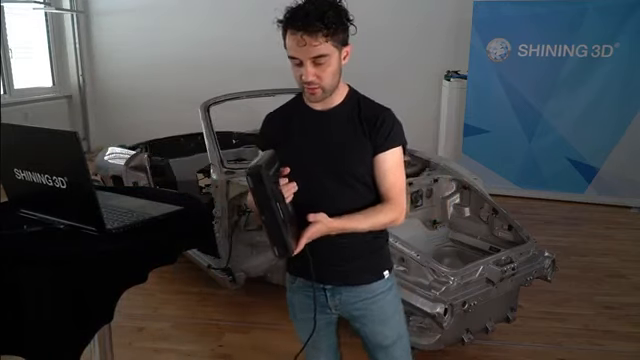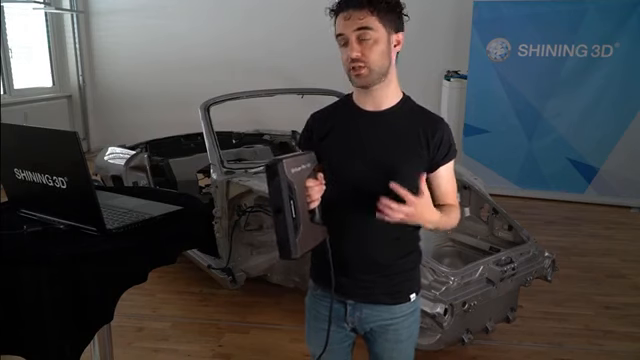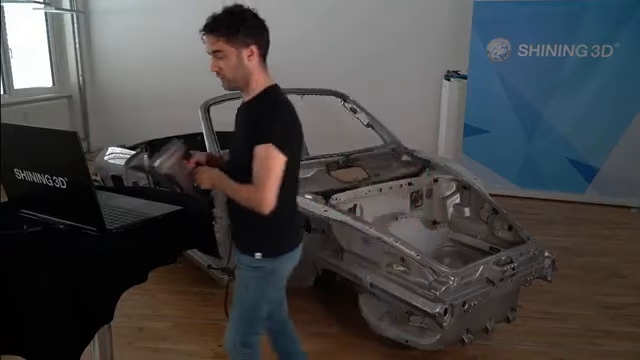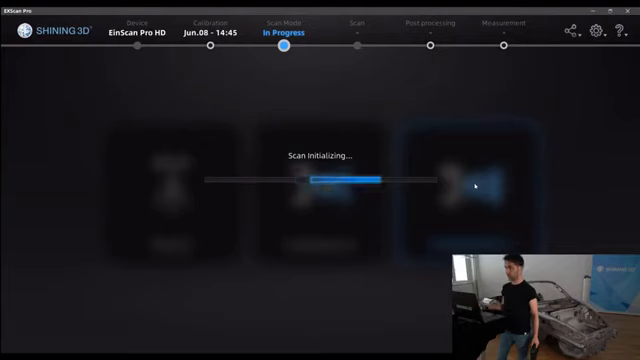Okay, now I'm going to show you how our EinScan Pro HD works in handheld rapid mode. For this case we have as an example this car frame. The first thing I'm going to do is choose the mode, handheld rapid mode.